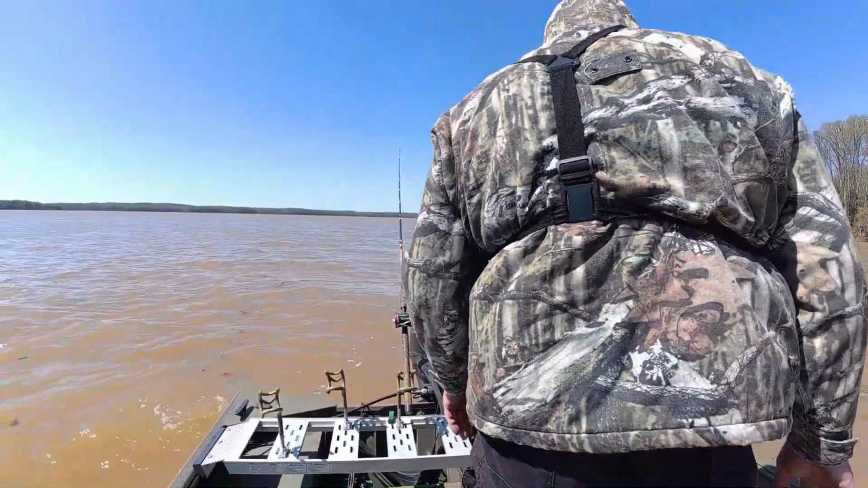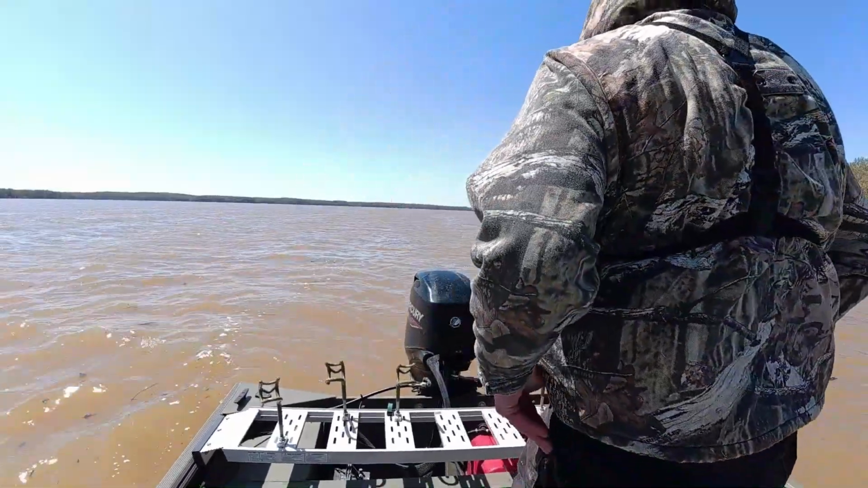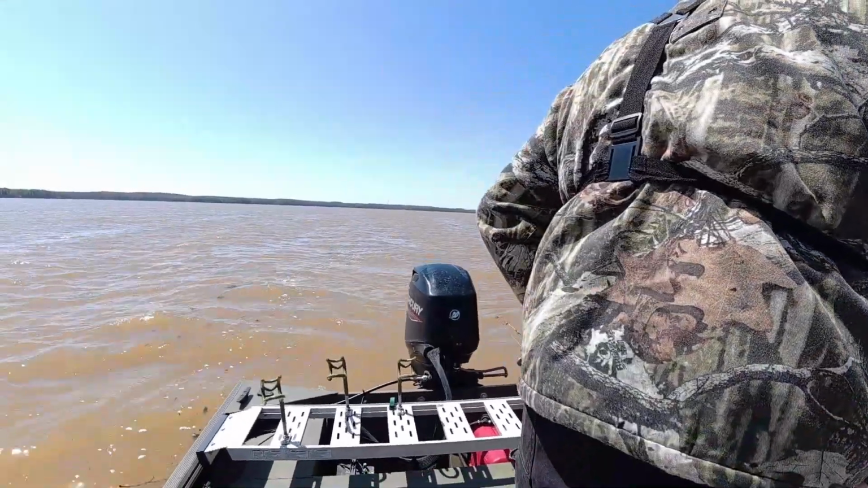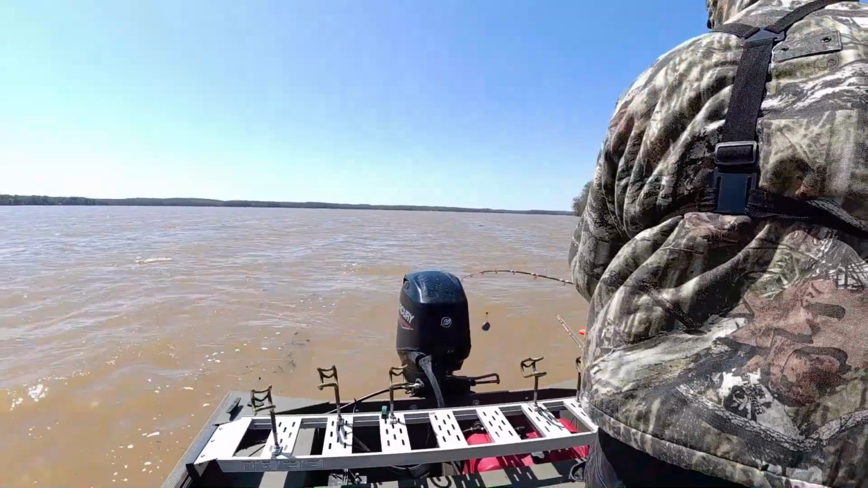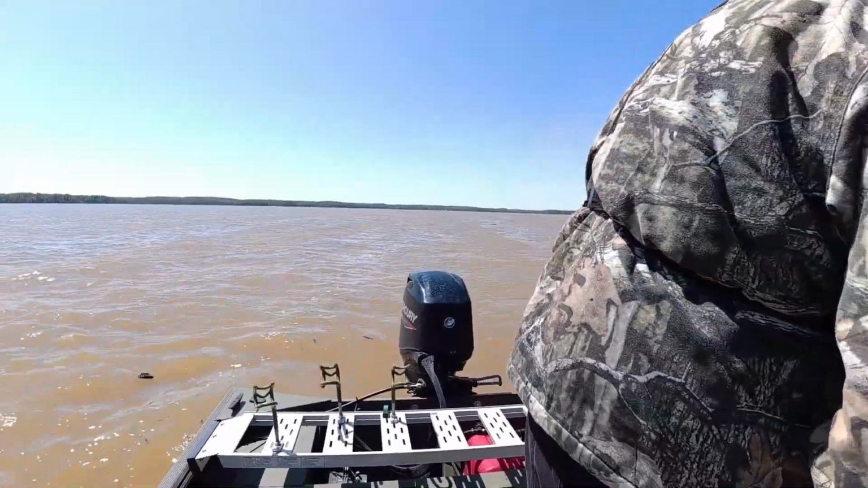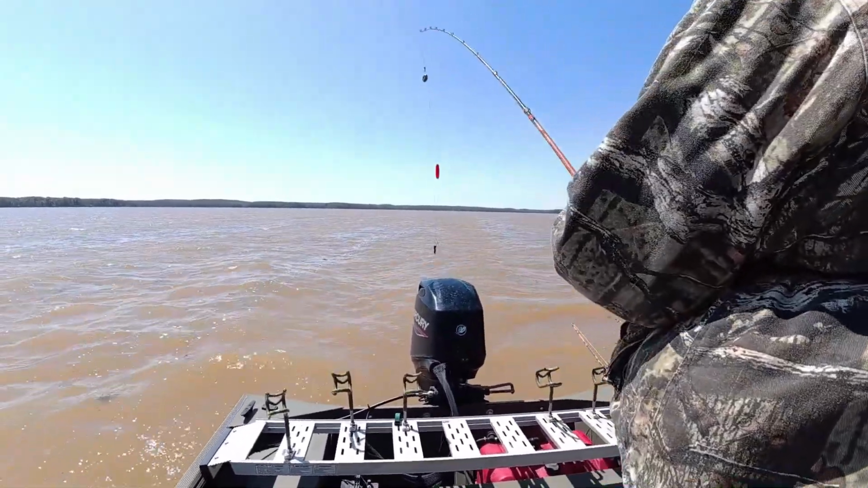We're fixing to vacate this premises. Well, I'm back up here above where I was at. The only difference I can see is that there's a hair more bait fish here. So the fish that are here are probably feeding.